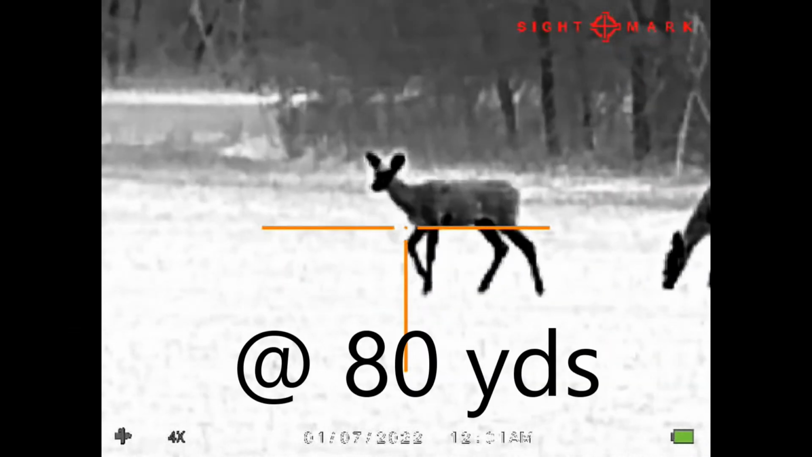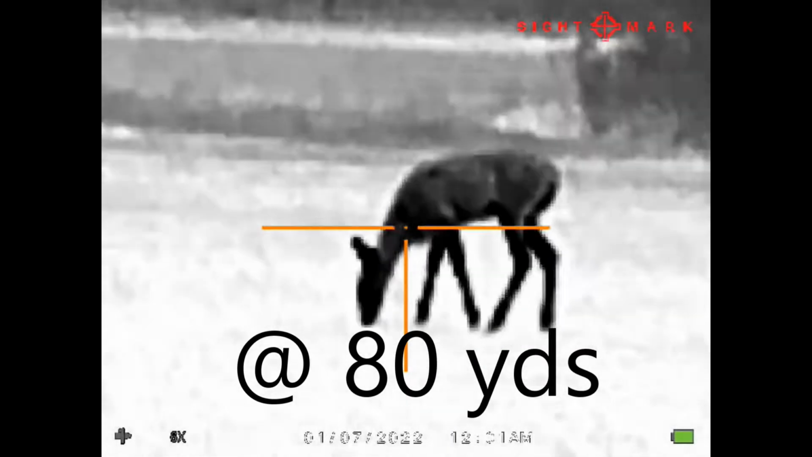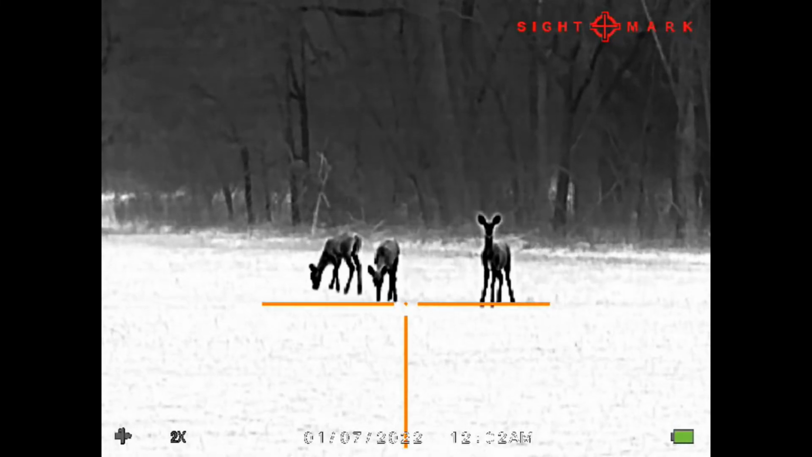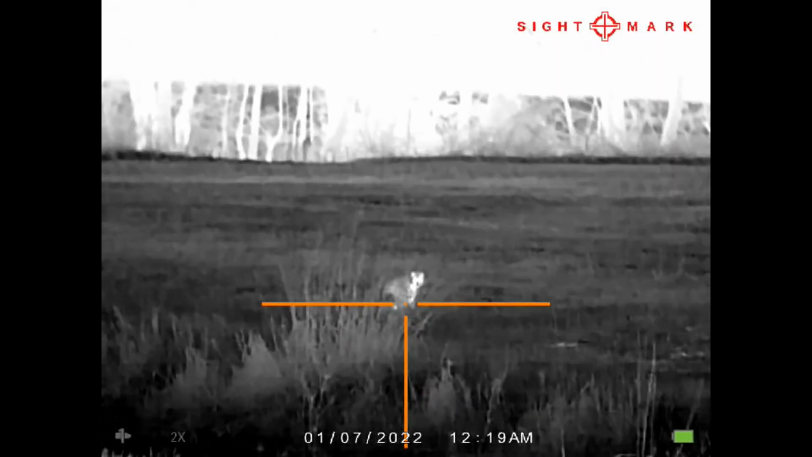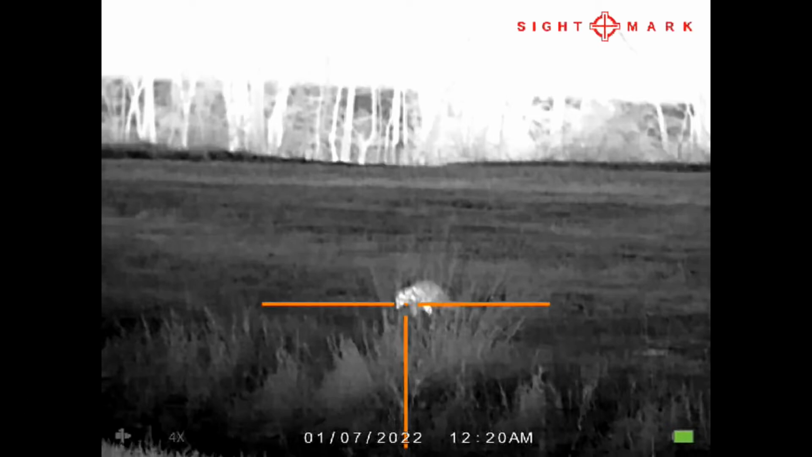I found stagnant IDs on something the size of a coyote to be out to, I'm going to say around 250 yards. At that distance, I could tell pretty easily the difference between a coyote and like a deer fawn, 200 to 250 depending on the conditions. Obviously, if it gets a lot worse, it could shrink from there. You start getting into things as small as raccoons, and that number's going to shrink down just because they're a little bit lower to the ground, and so the heat's going to radiate in around them.